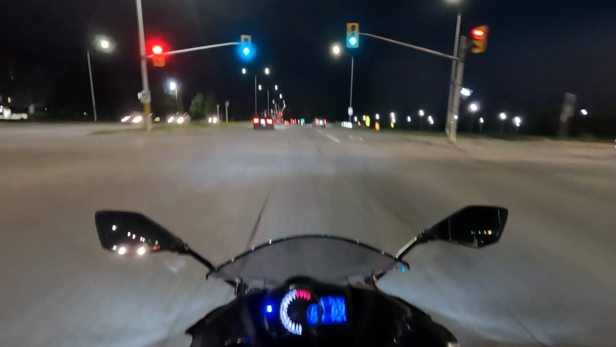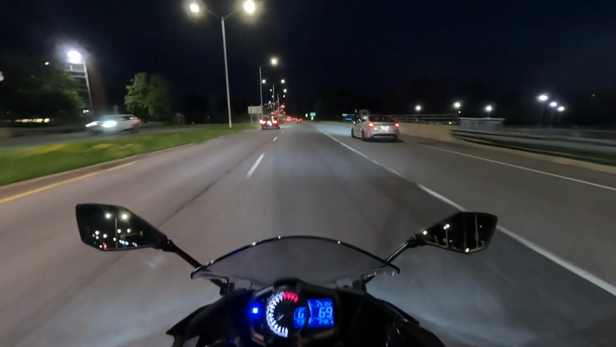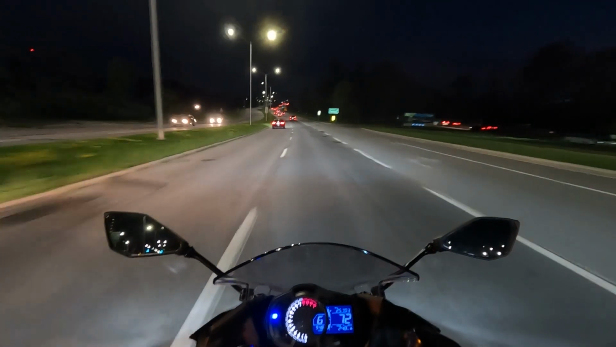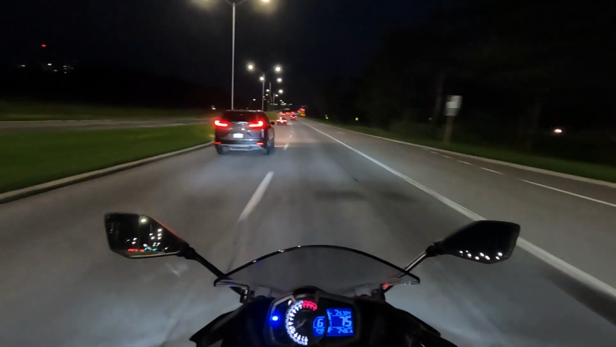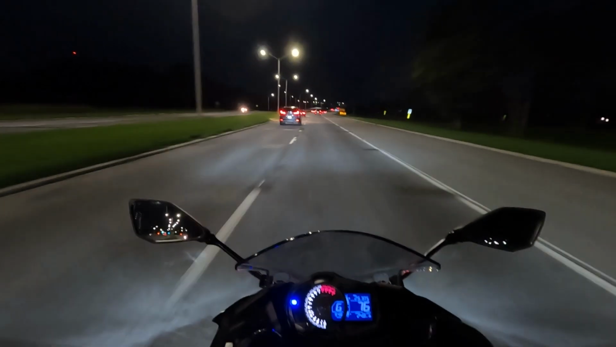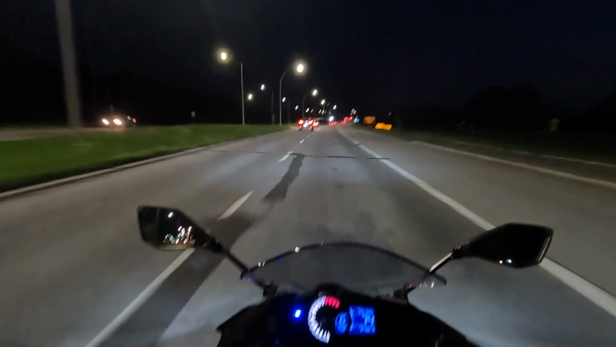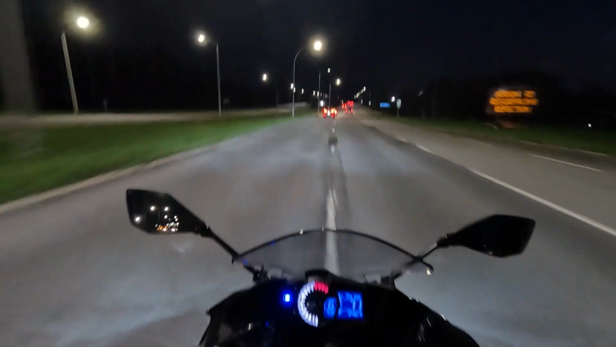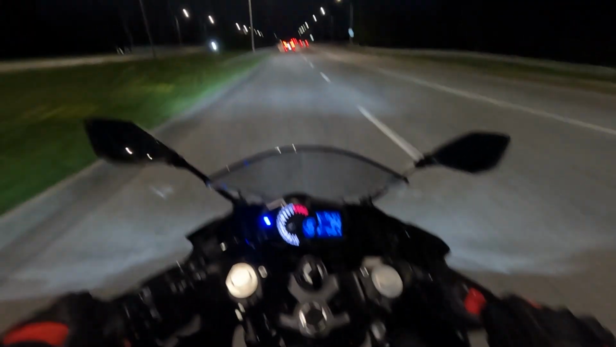Had my shoulder checks going, checking for traffic, but for some reason my brain sent the command to my foot to gear down previously, or to get ready to gear down, and for some reason that instruction wasn't cancelled from my brain to my nerves and my feet, so it ended up being executed, and yeah, then I had to move from there.